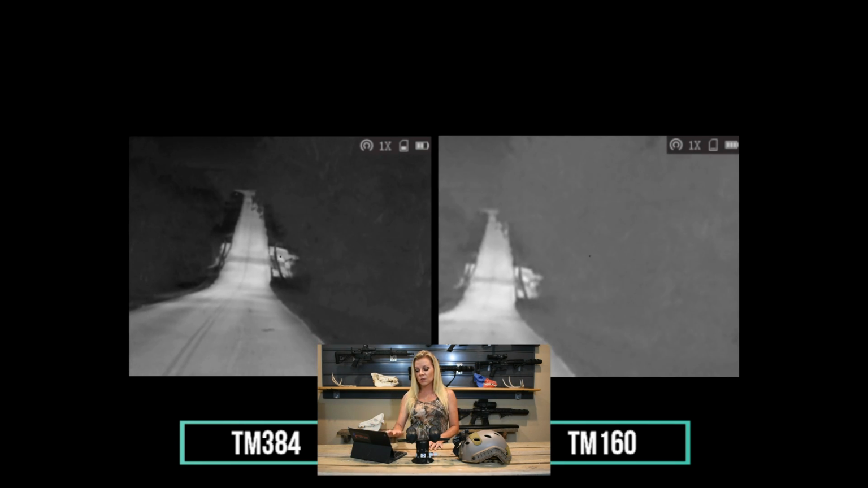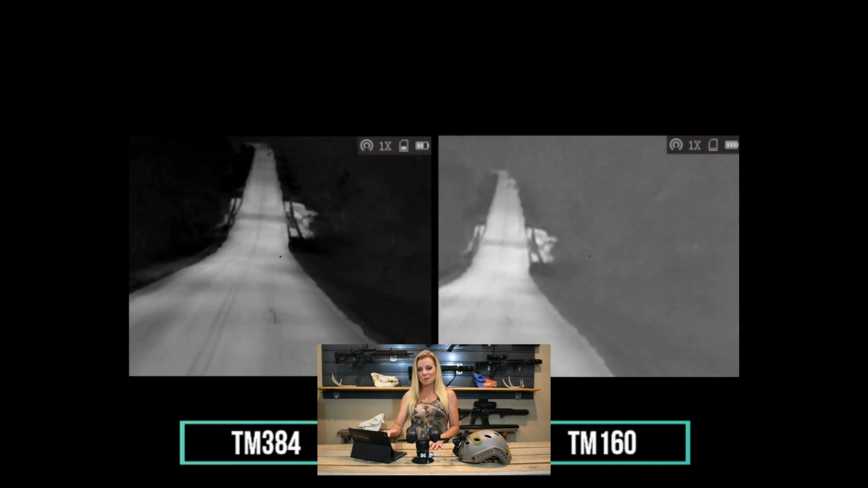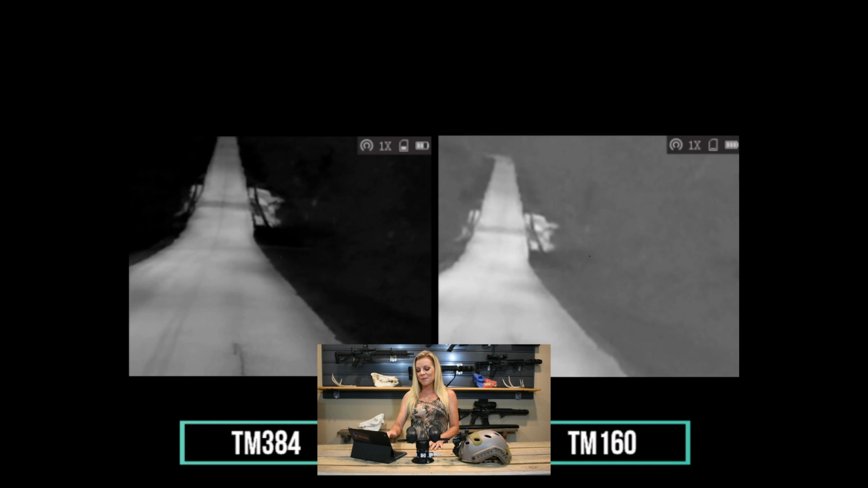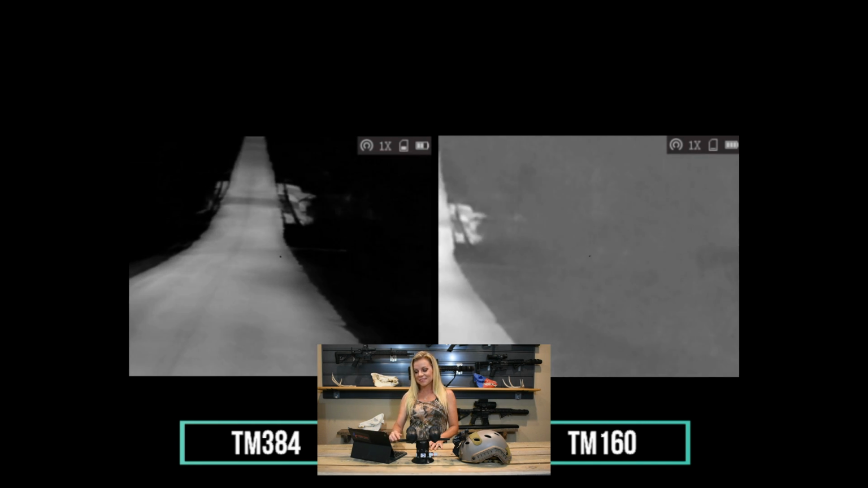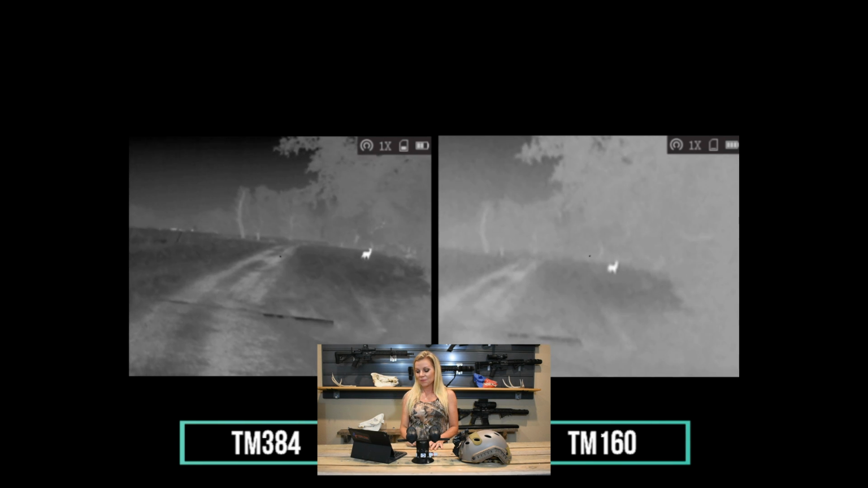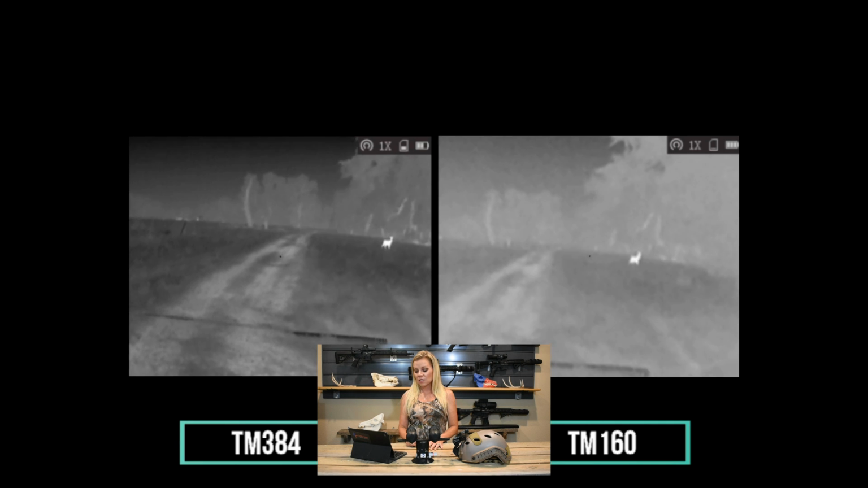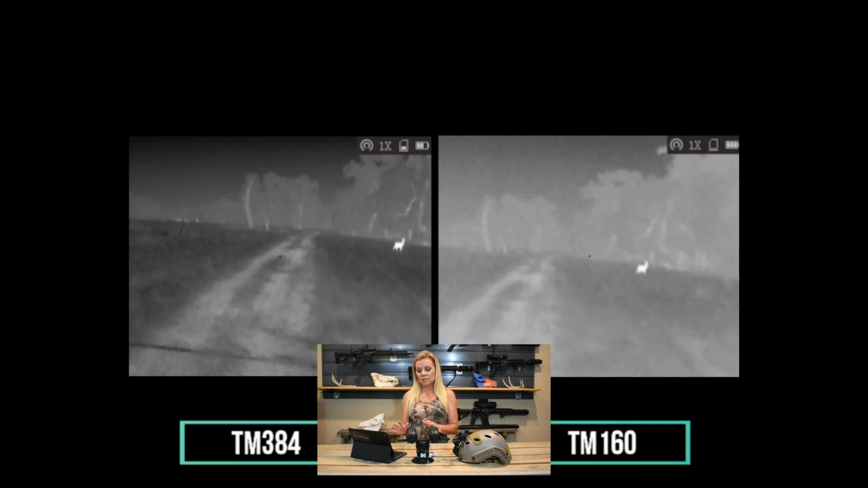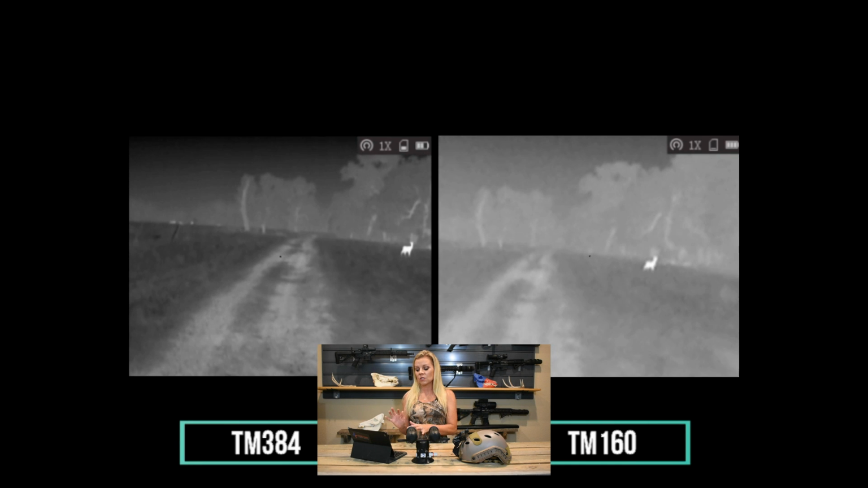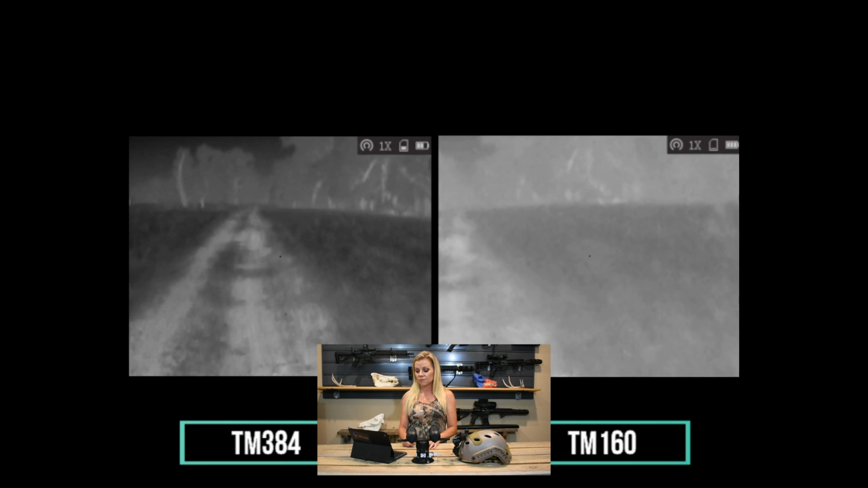Now, this is actually kind of a cool shot. You see that black spot right there on the right-hand side? That's actually a rattlesnake that was in the road. So, it got ran over. We definitely don't want those here around the ranch. But again, here's another deer off the side of the road. But you can see, even if you're looking at the trees and you can see the ground, the difference in the clarity between the two micros.